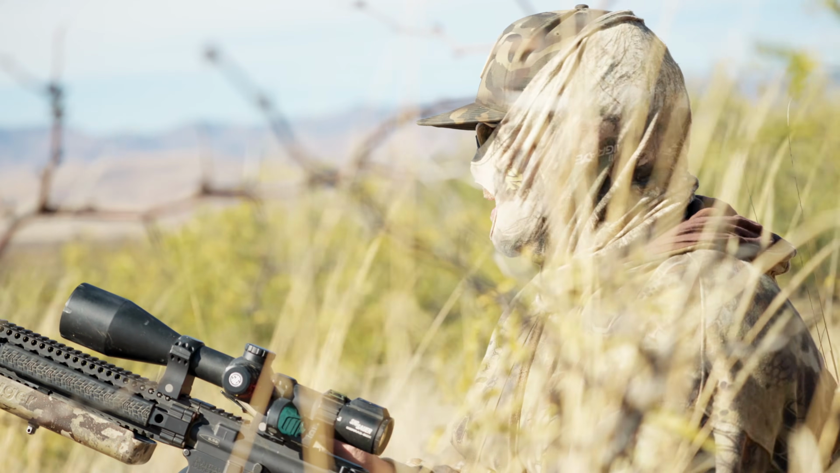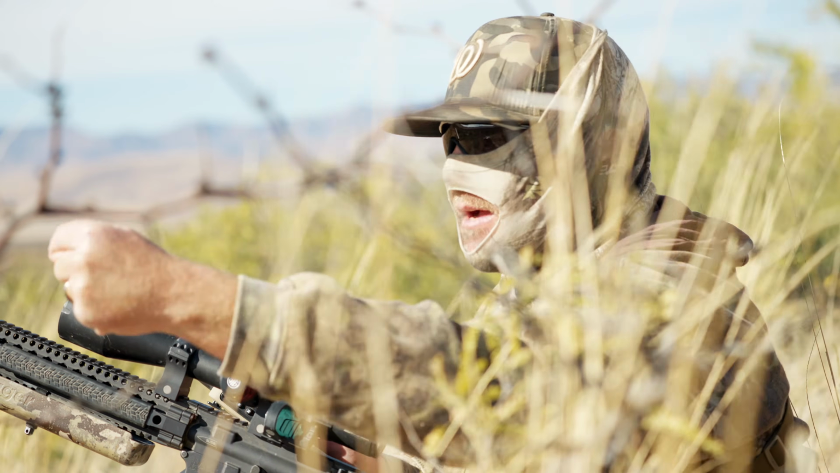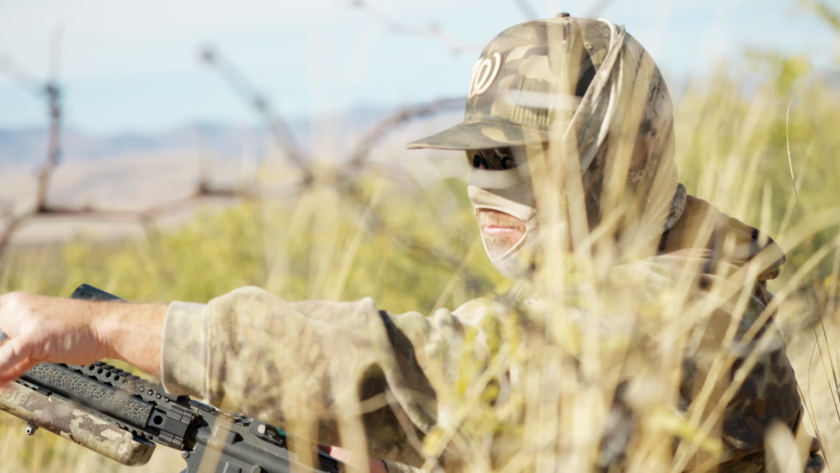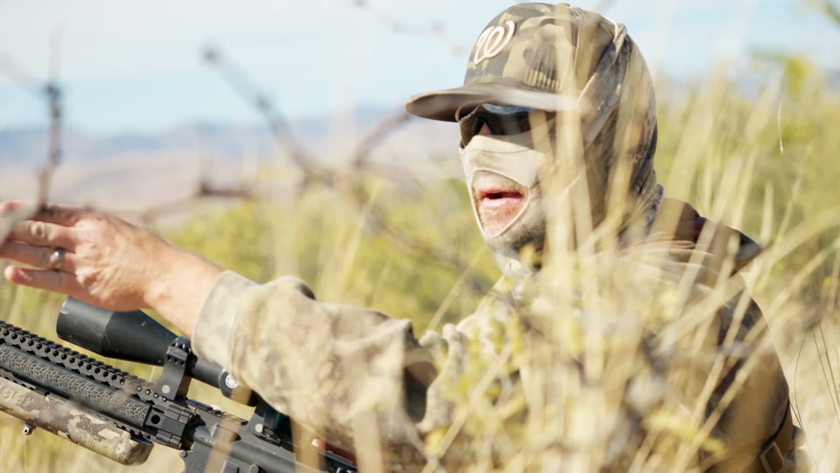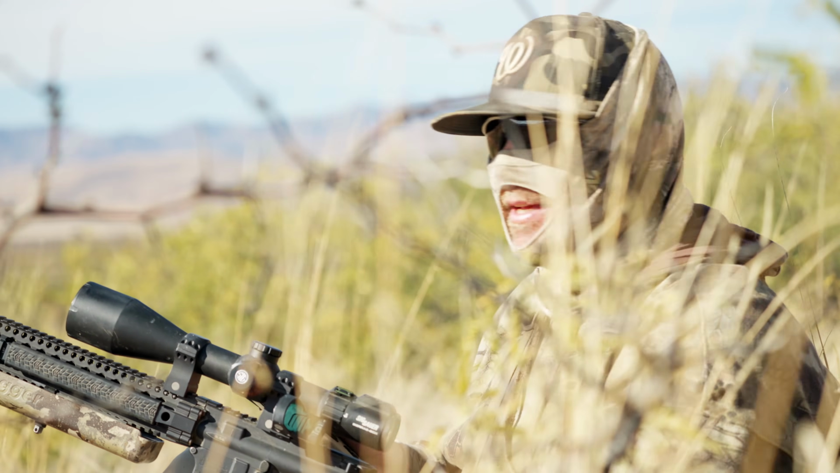Bobcat. About 8 minutes in, the bobcat must have come under the bank where we never saw it through this brush, and it was only 20 yards left of Dustin. I saw it kind of bust out of here. Luckily it stopped right here. I got on it and it took off, and I got it rolled up right here. About 60 yards.